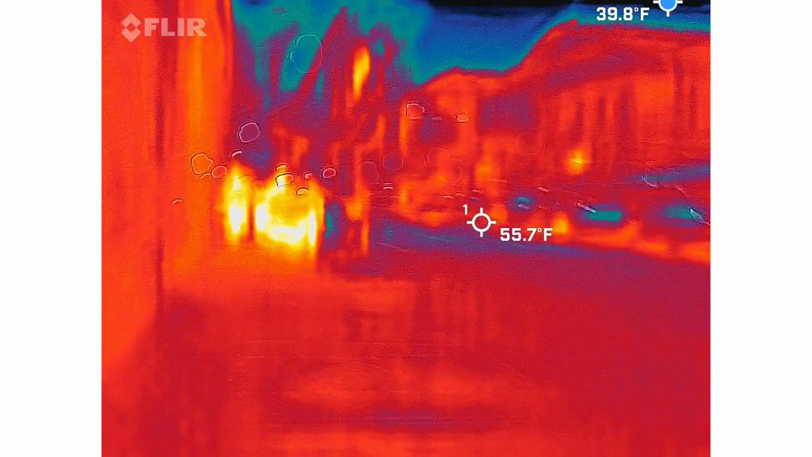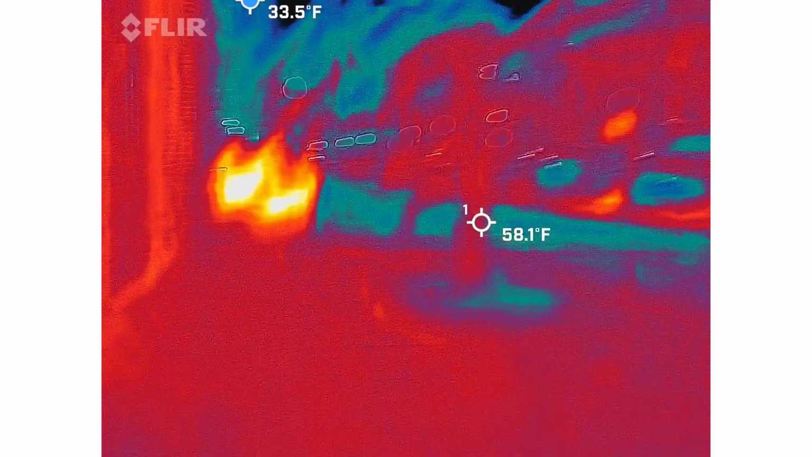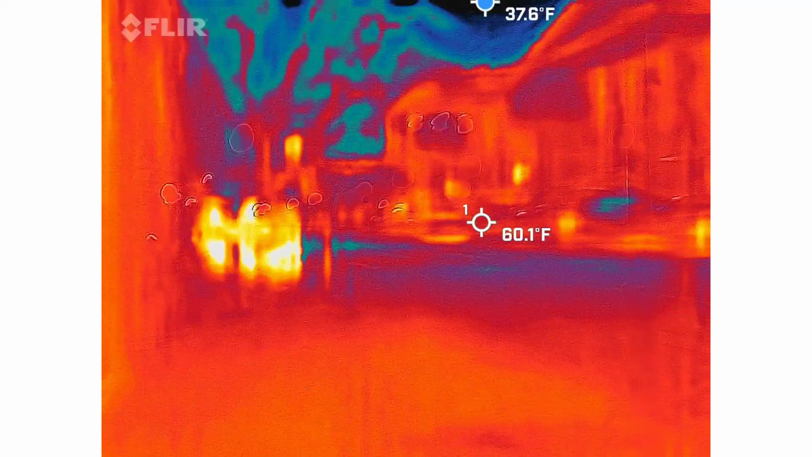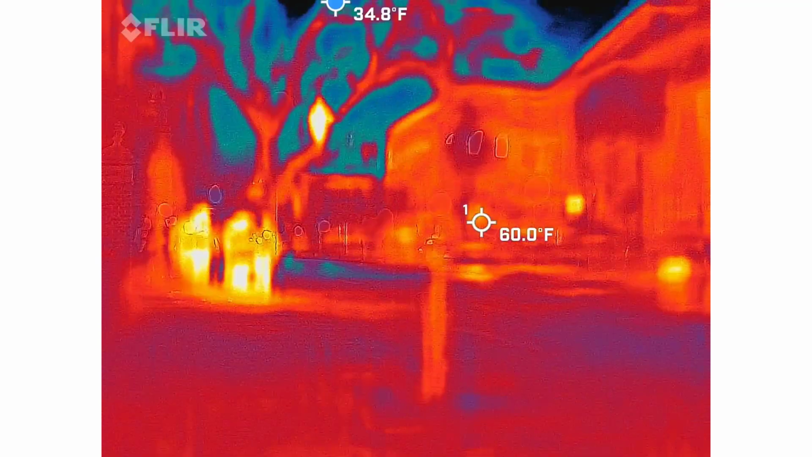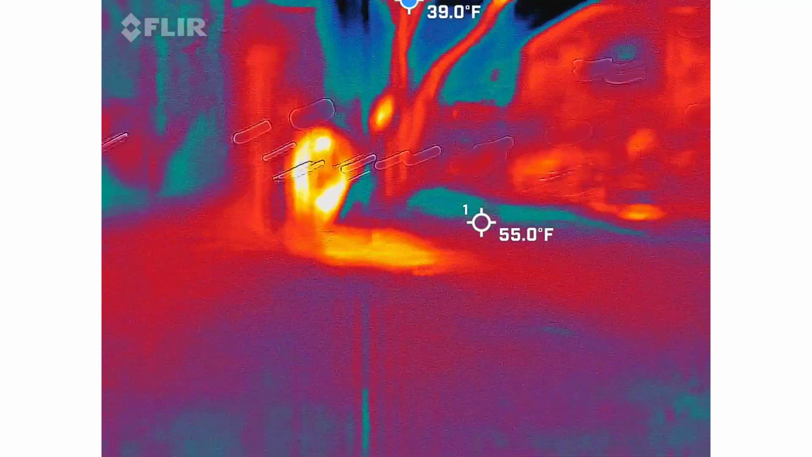2.5 blocks. That's what I was telling you, because he said it's 2.5 blocks away. I have no psychic abilities. We're headed to that church.